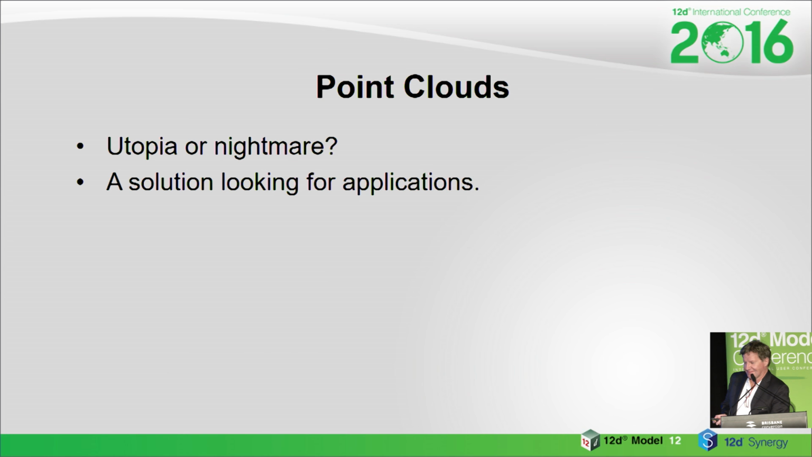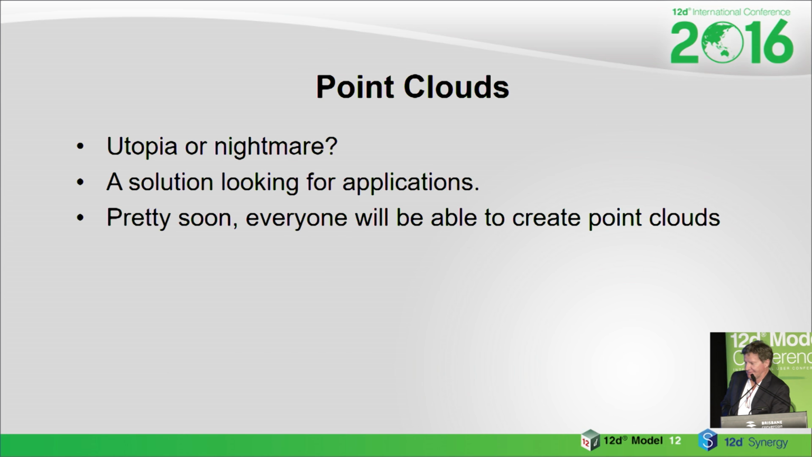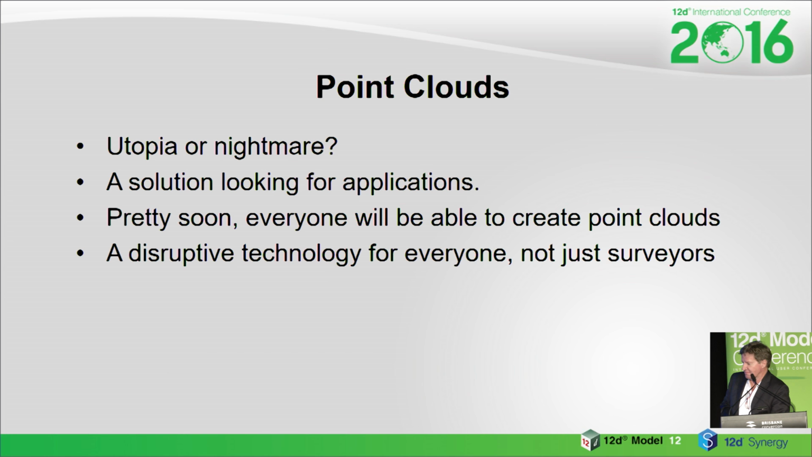So is it a solution looking for applications? Unfortunately, pretty soon everyone will be able to create point clouds. Even your kid with his phone will be able to do it. It's a disruptive technology for everyone, not just surveyors. So we all have to adapt or die on this one.